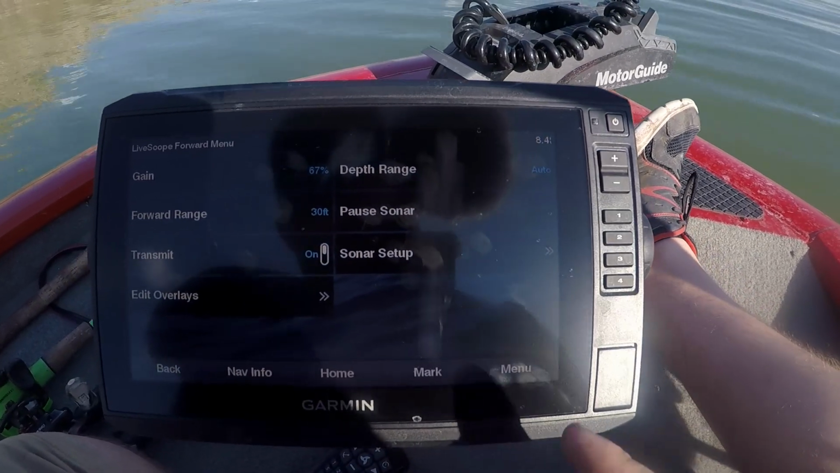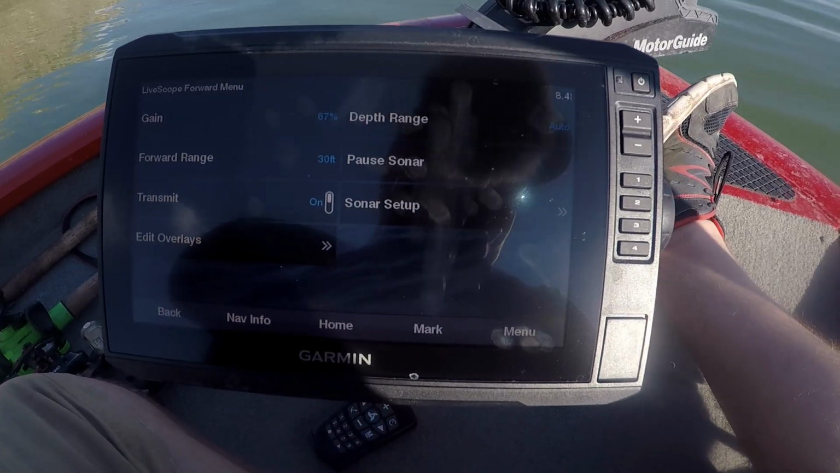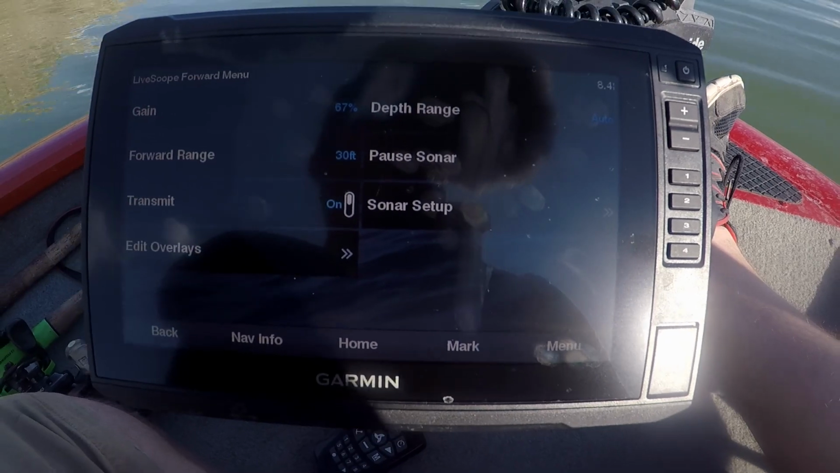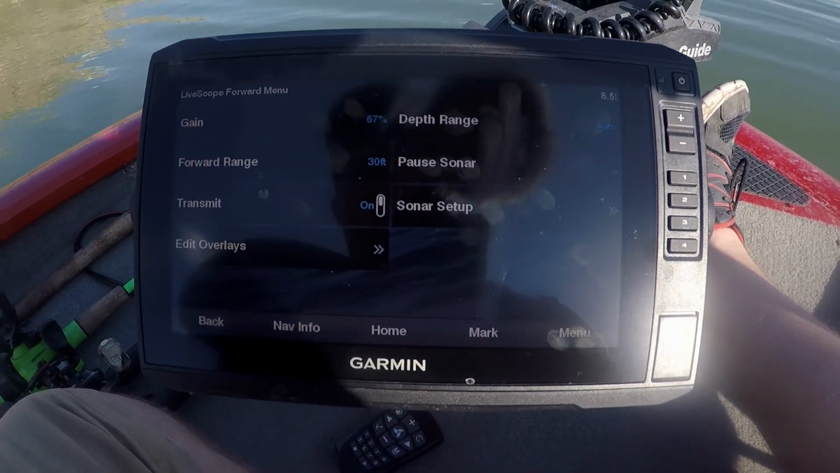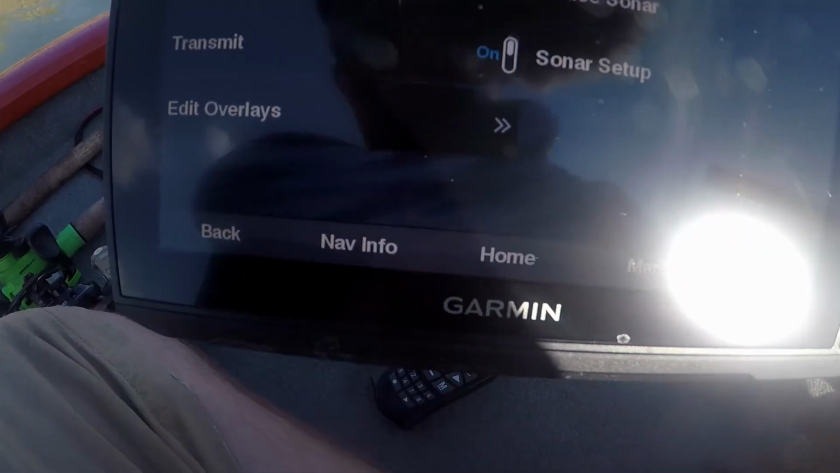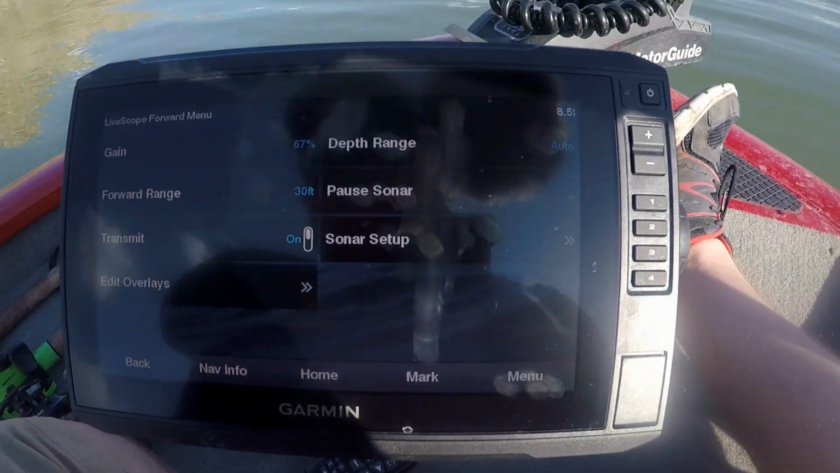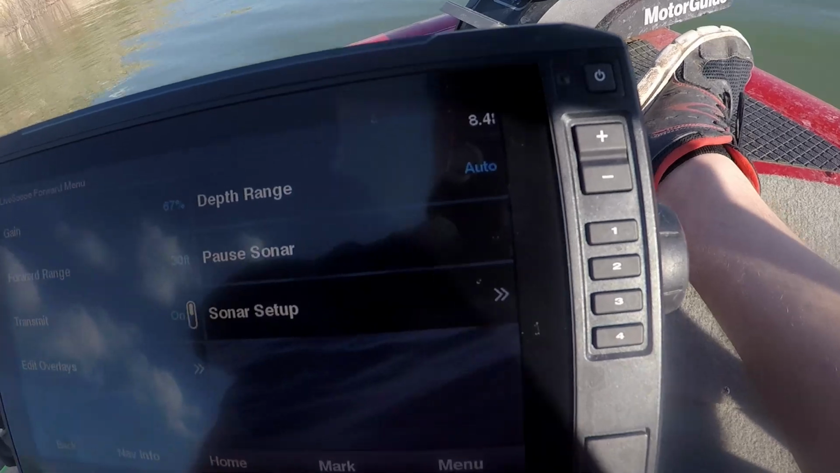And by the way, if you haven't checked out my video on how I've installed and have my LiveScope system set up, please do. It's not super unique, but it's pretty unique, and I really enjoy it. It's really one of the ultimate setups to me.